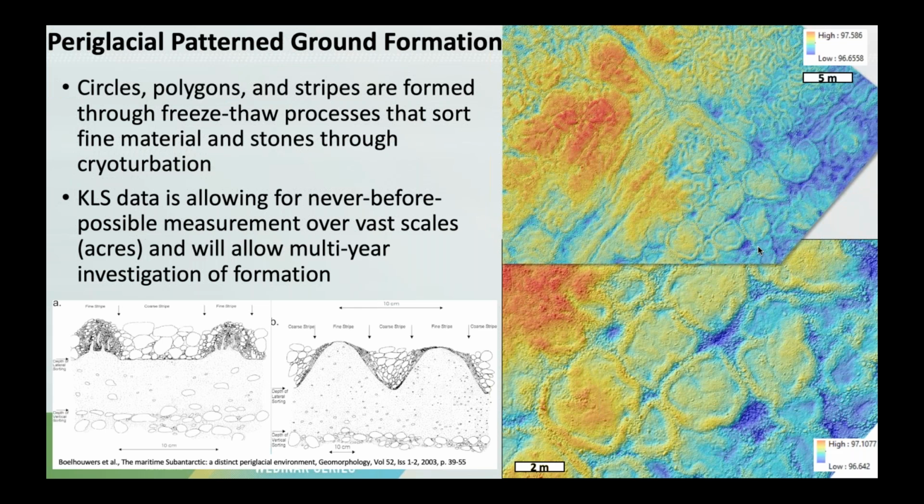As water infiltrates underneath a rock and then freezes, it'll actually force the rock up. And what'll end up happening is that fine material, so sands and whatnot, will fall in behind that rock. And over time, and it's somewhat mysterious still, that'll force rocks together and create these large stone circles.